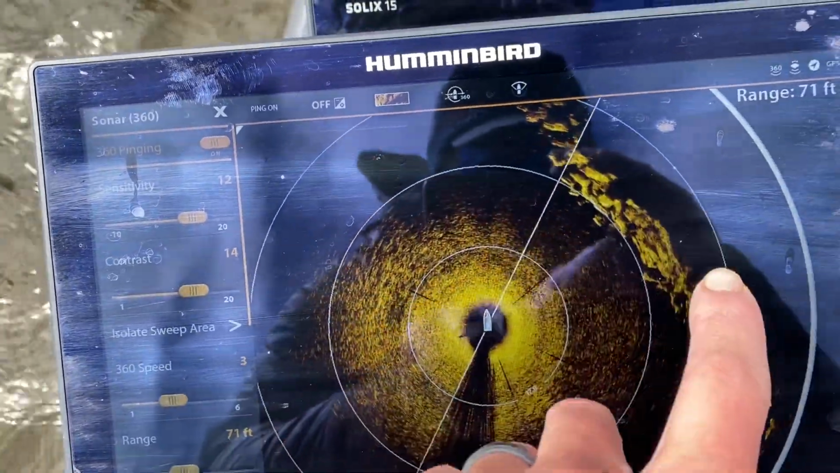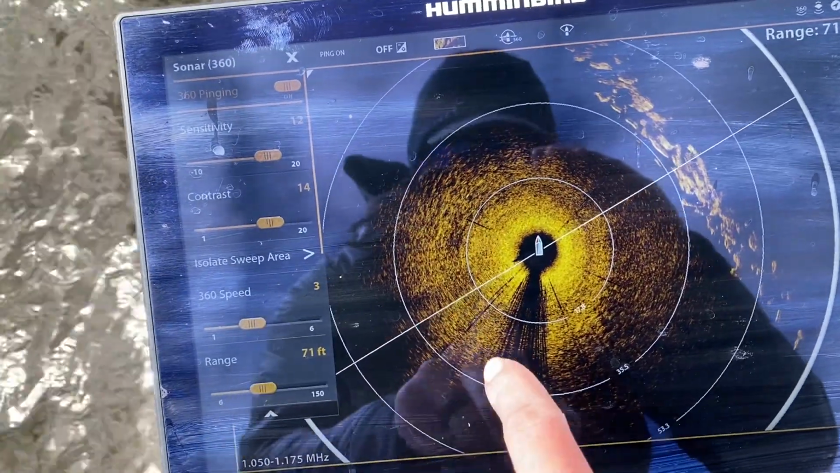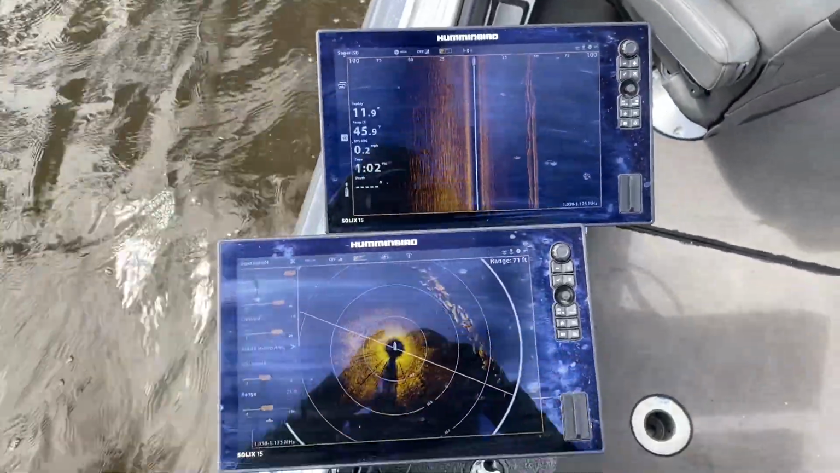So you can see this really nice return. You can see all the contour in the rocks. You can change your scroll speed, or you know how fast this is spinning, if you want it faster, slower. But this is kind of my setup.